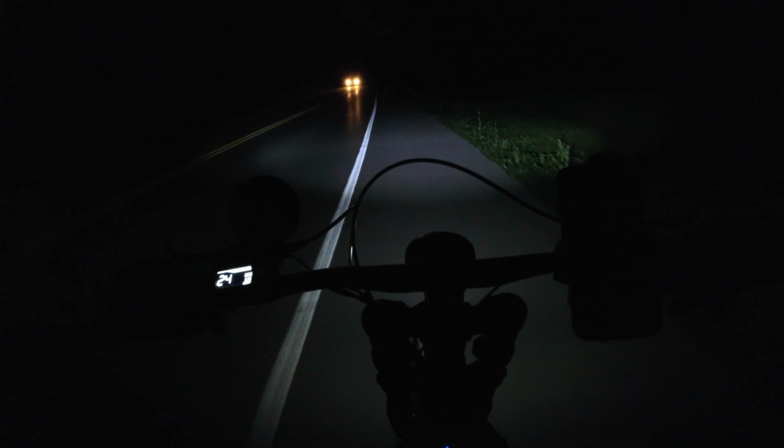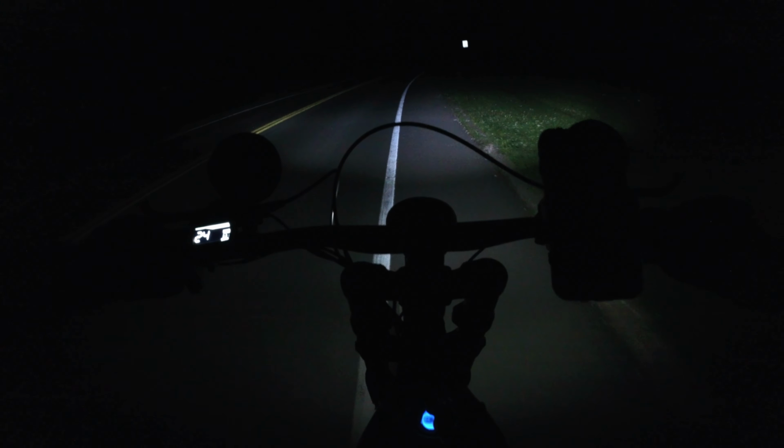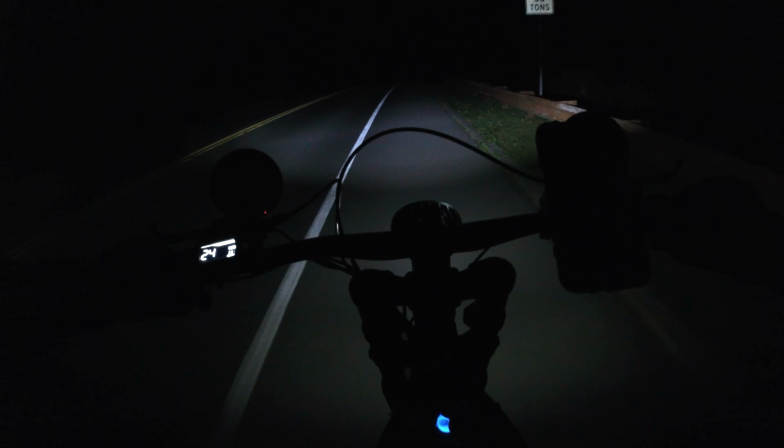There is a trail that goes through up here that goes over this pedestrian crossing that goes across the interstate. So I'll go through there real quick. It's just right off the road. It's not very far. I turned off the light on top of my helmet so I'm not blinding oncoming drivers as I go through.